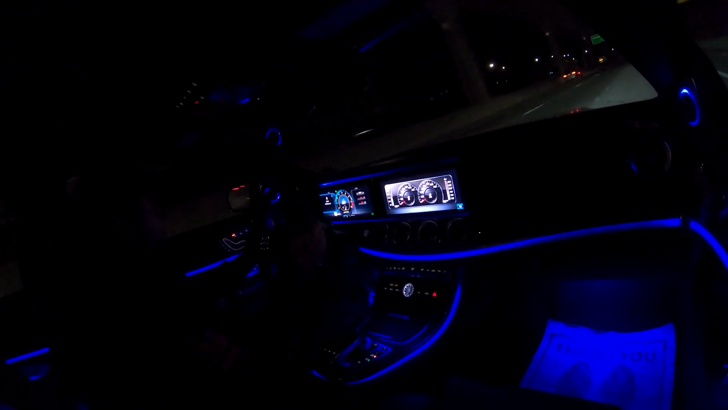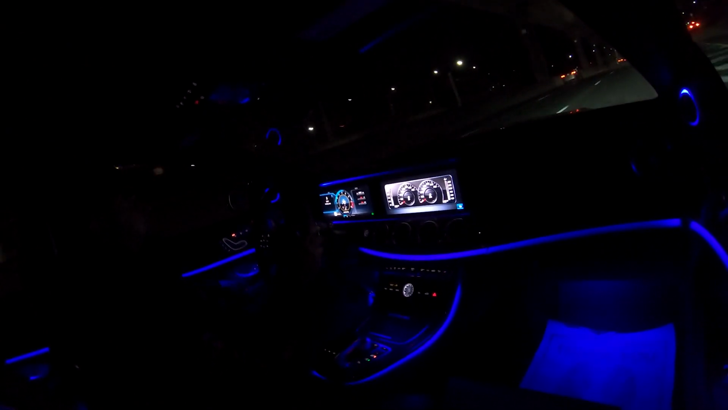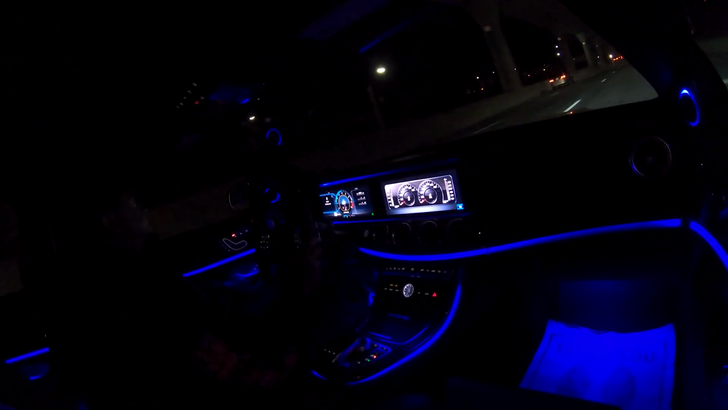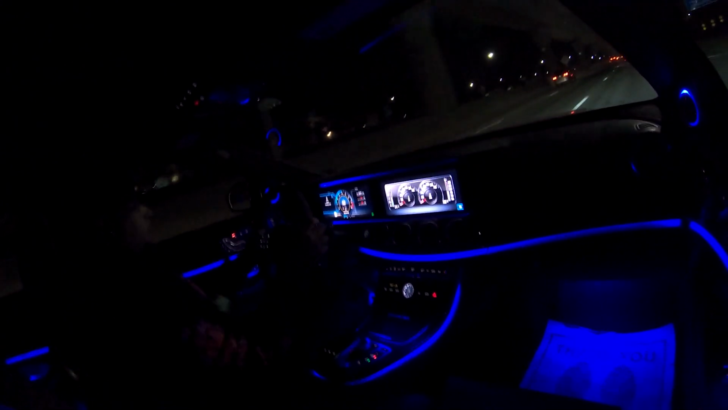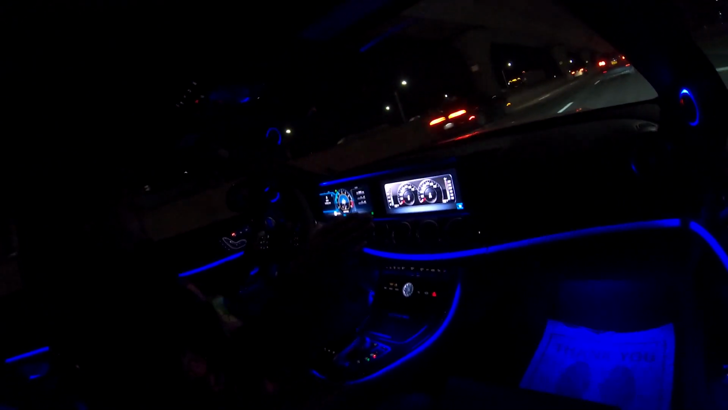Wow, bro, I don't want to rip it up too much, but oh my god, this thing sounds crazy. Maybe I'll put up this sunroof, maybe that'll help a little bit better. Let's lock up these windows. Oh man, that vibration. By the way, guys, these roads over here are horrible.